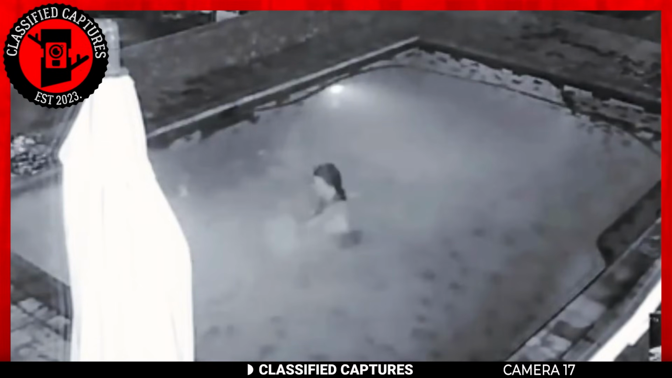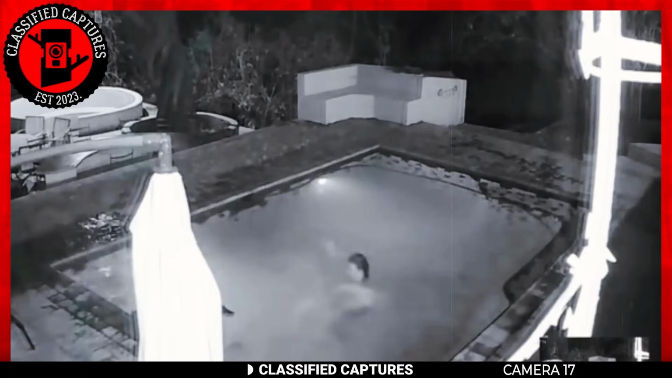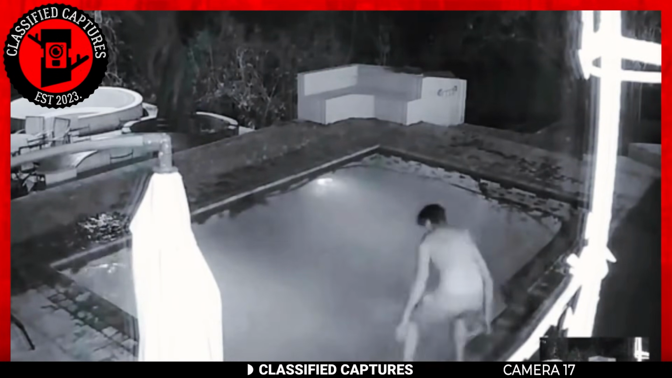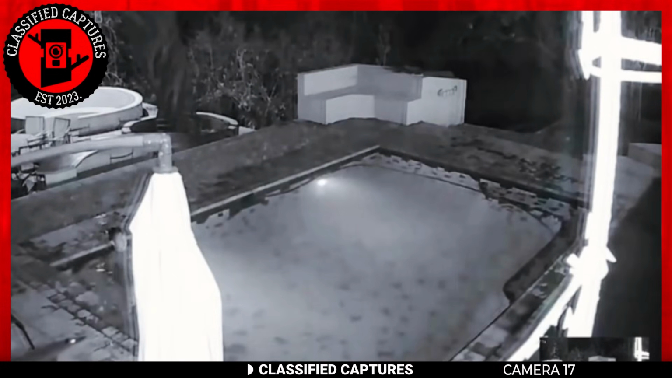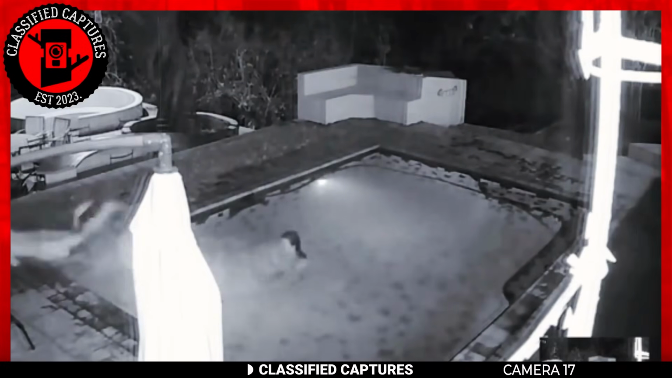However, the situation took a more perilous turn for the woman, who found herself in a heart-pounding struggle with the crocodile. In a tense and terrifying moment, it appeared as though the crocodile was about to strike. Thankfully, she eventually managed to extricate herself from the dangerous encounter. The sudden and inexplicable appearance of this predator raises many questions about why and how it found its way into a residential pool.